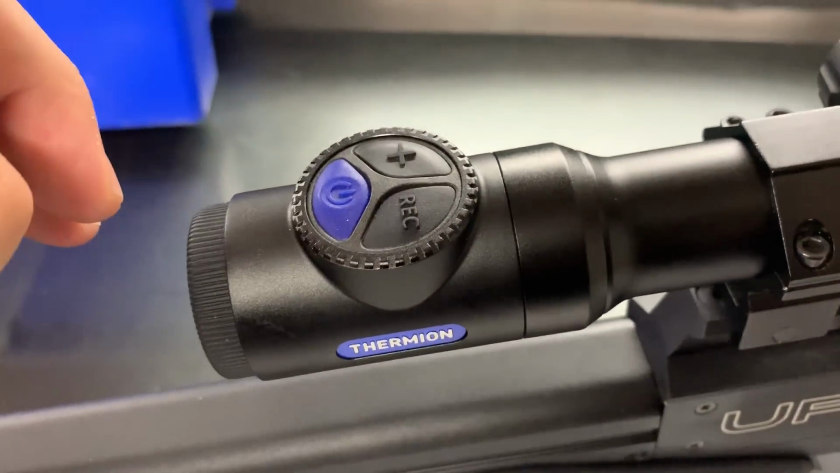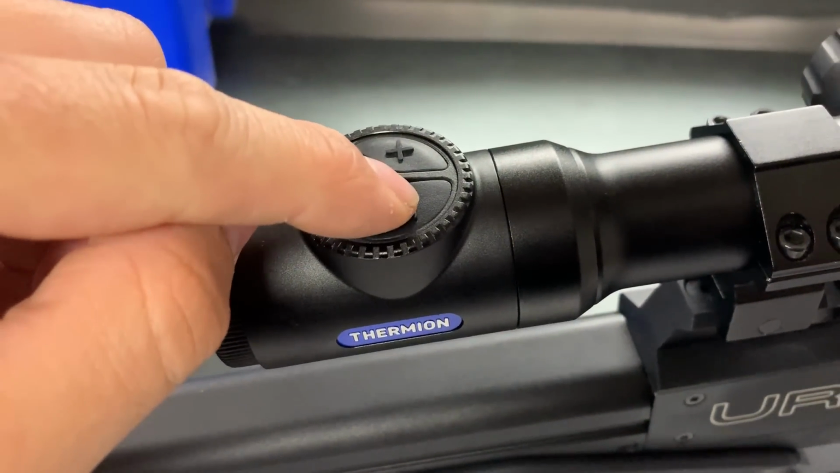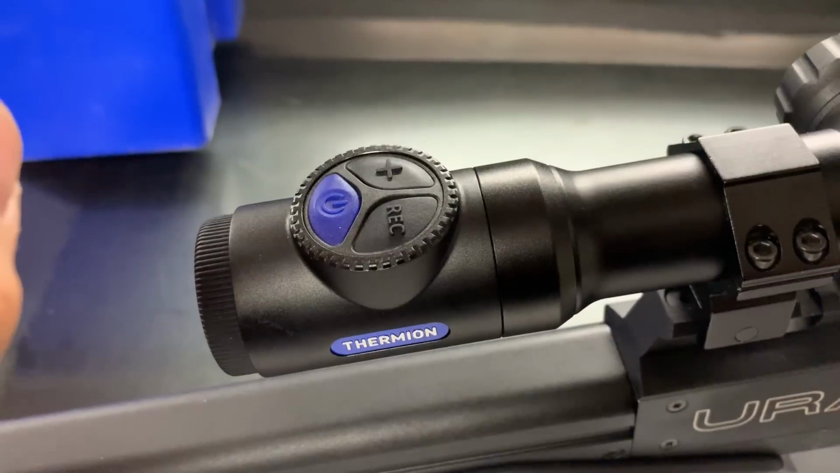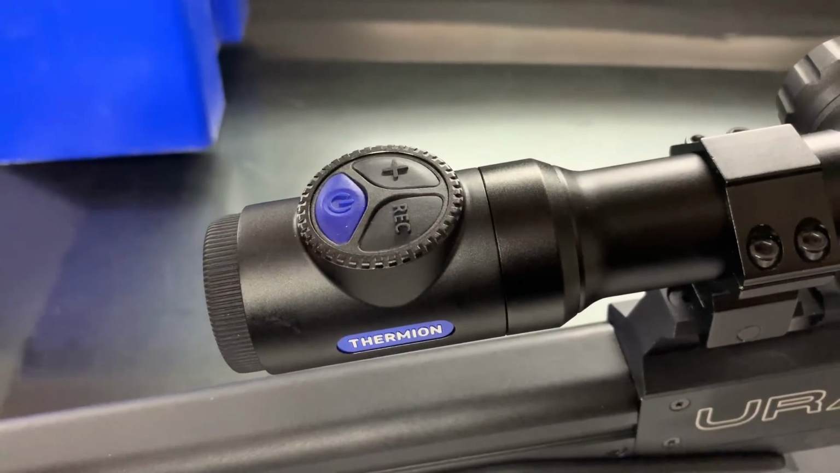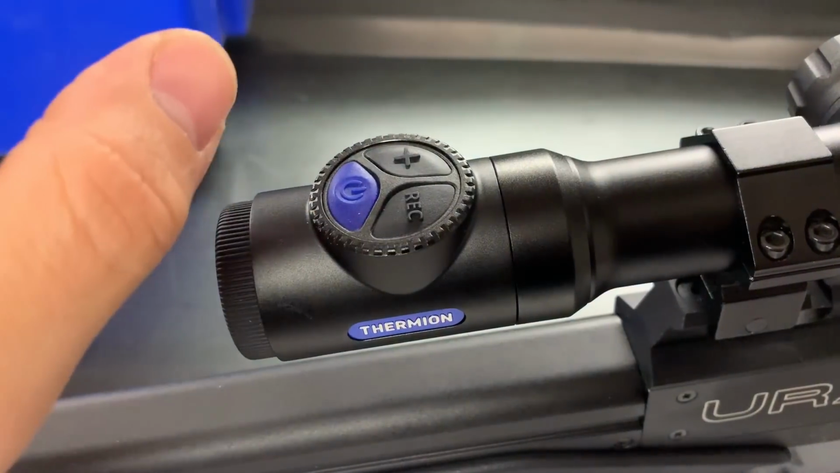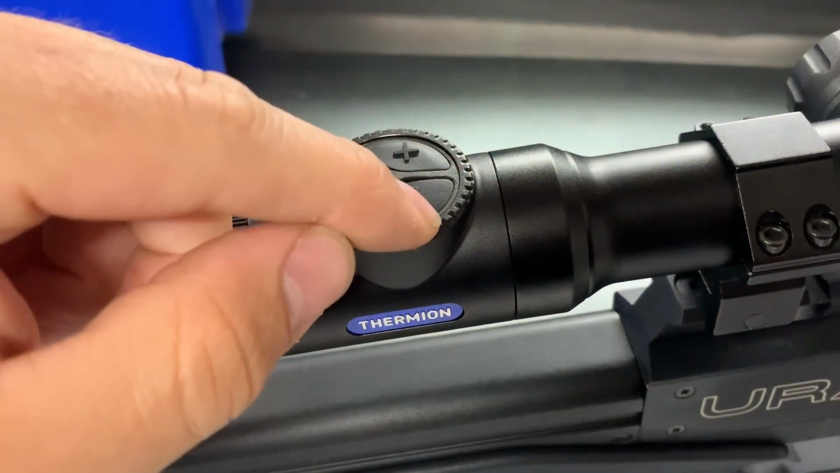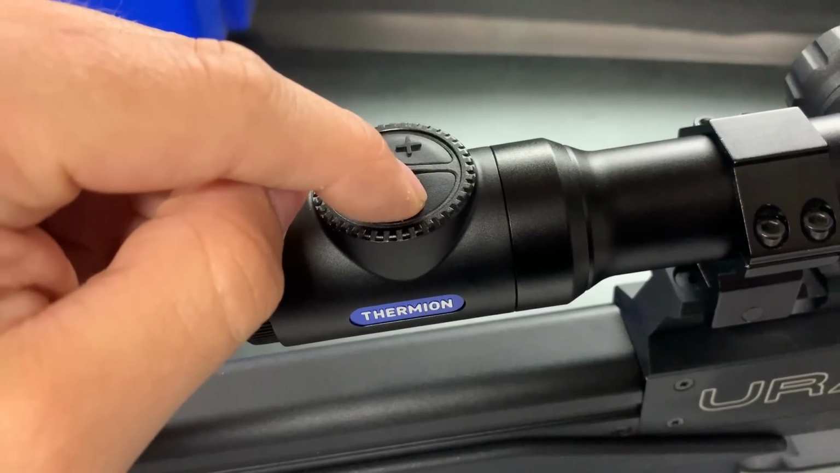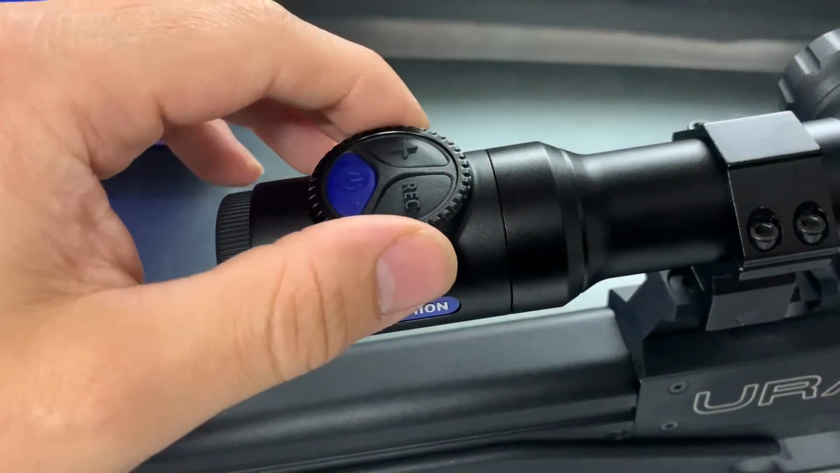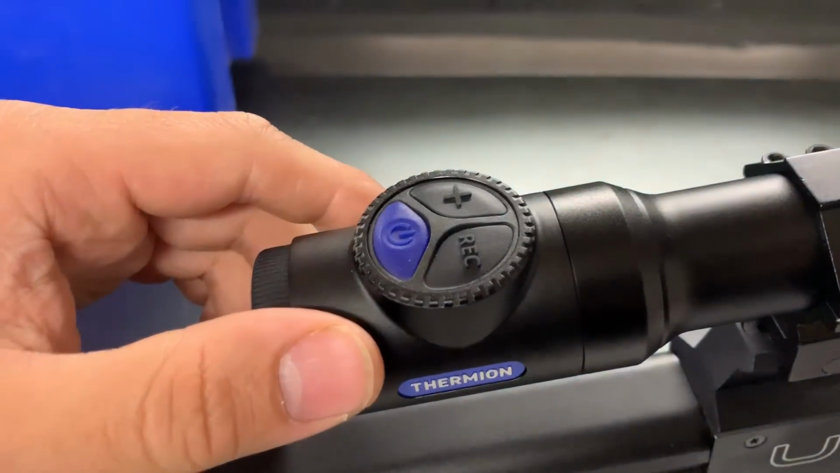Hit the record button, start recording. Keep it pressed in and it stops recording. It should, when you press it once, start recording, which it does, fine. When you press it again, it should pause. It doesn't. So it just keeps recording. So unless you keep your finger in, it stops, and that's the recording stopped. But it should pause like a Helion Trail. But I'm sure that's just a slight firmware update.